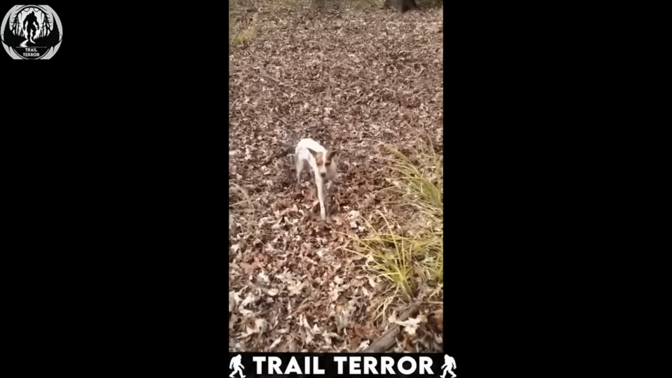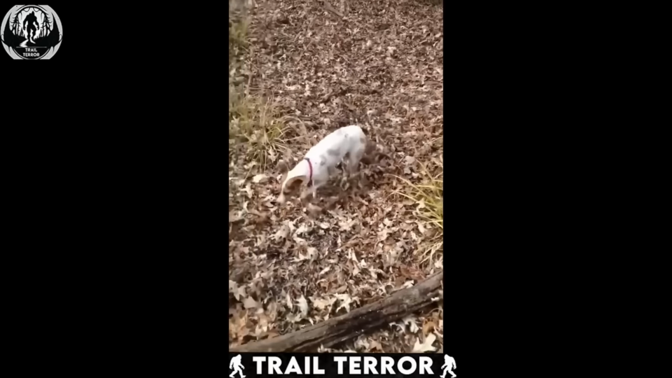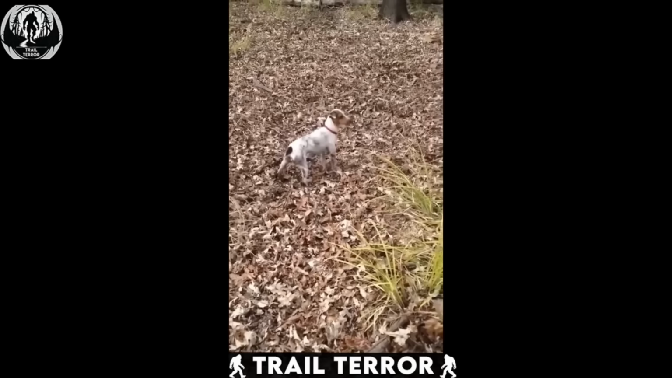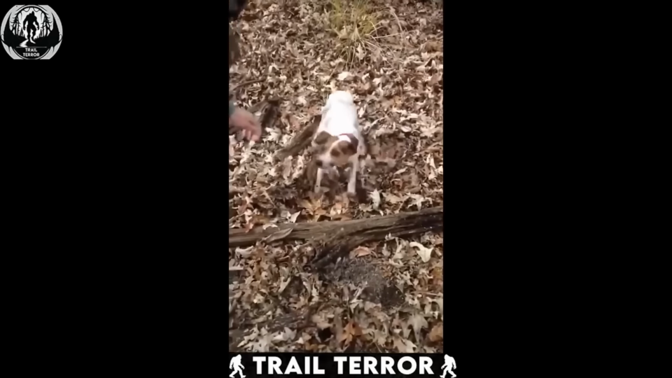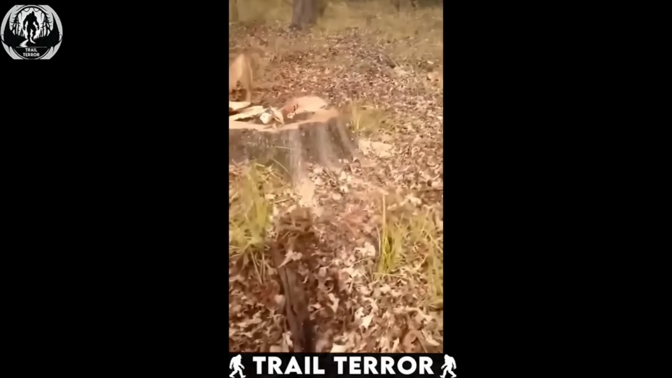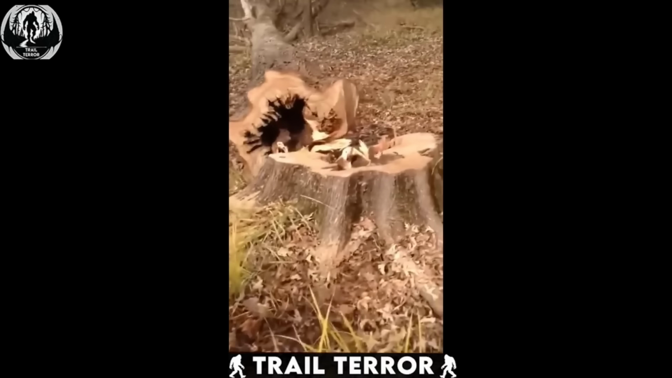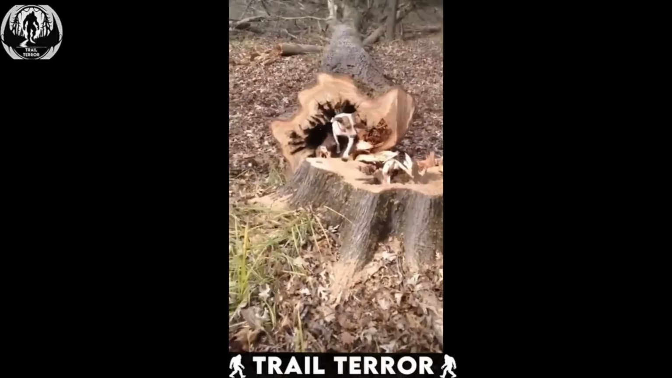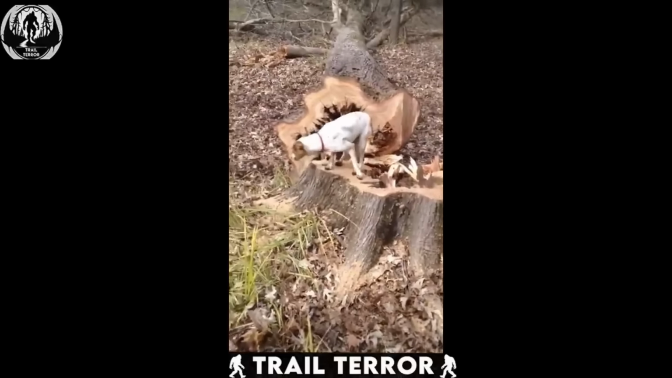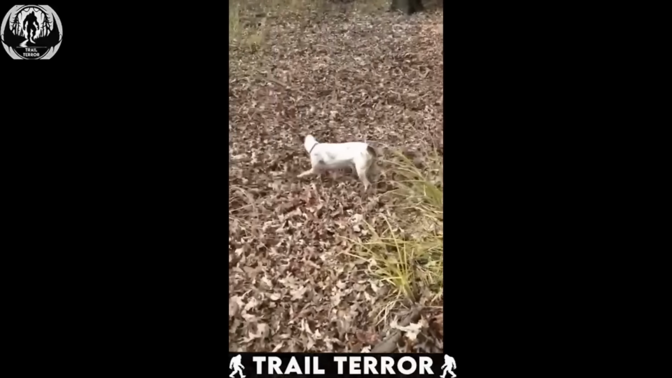The cameraman mentions something about the dog chasing a squirrel. Said, Dad, I didn't get the squirrel. What happened to the squirrel, baby? The squirrel got away. But seriously, how did the dog manage to climb that high and then end up inside the trunk? It's a heartwarming moment, sure, but also one heck of a confusing mystery.